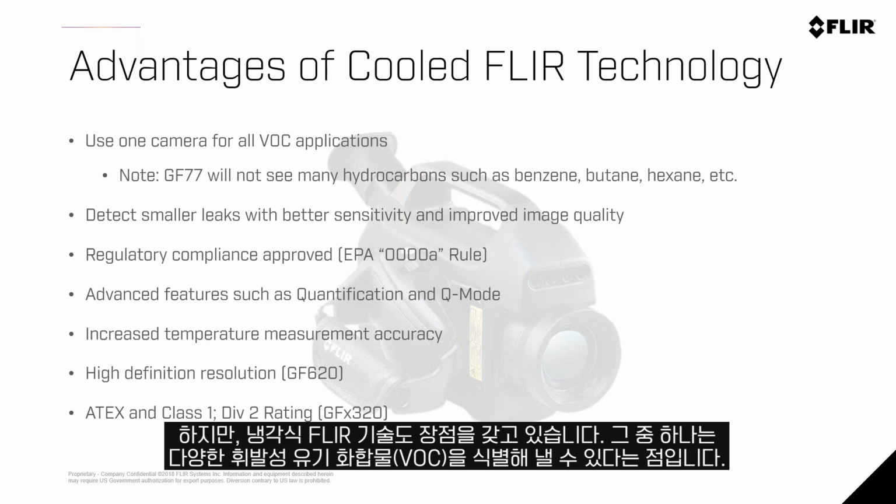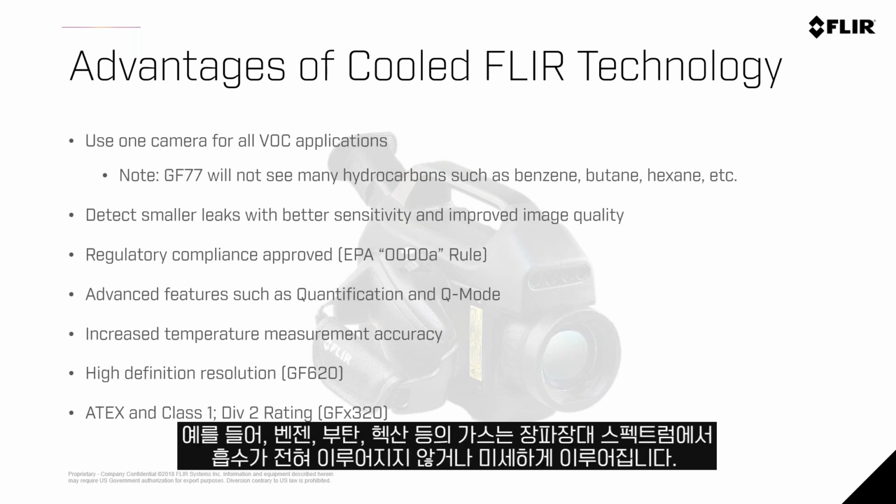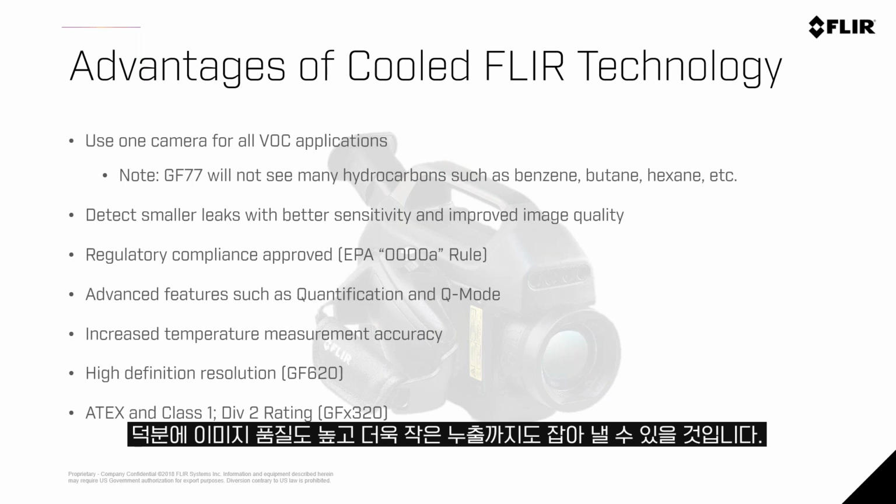Those would include the ability to see multiple VOCs, over 400 confirmed gases that we can visualize with the cooled systems. Many of them cannot be seen with the GF77. For example, benzene and butane and hexane are gases that have very little to no absorption in the long wave spectra. With a cooled system, you just have a better detector. You're going to have a camera that has better sensitivity, improved image quality, and you're going to be able to see smaller leaks.